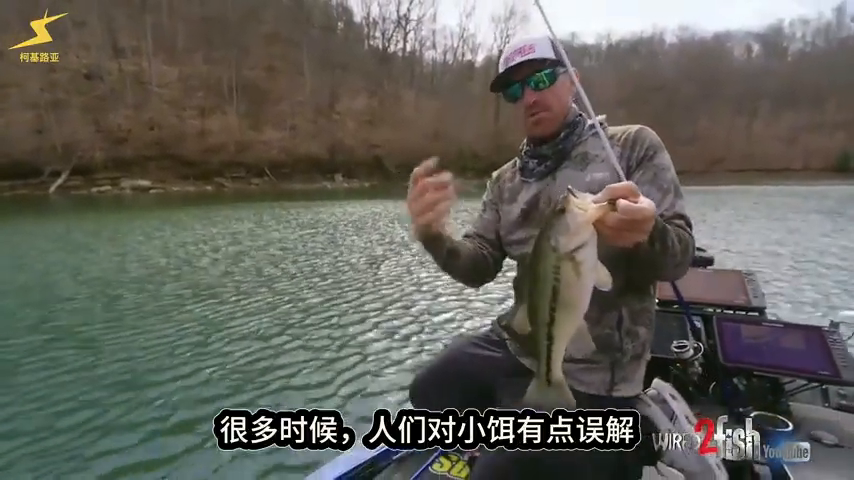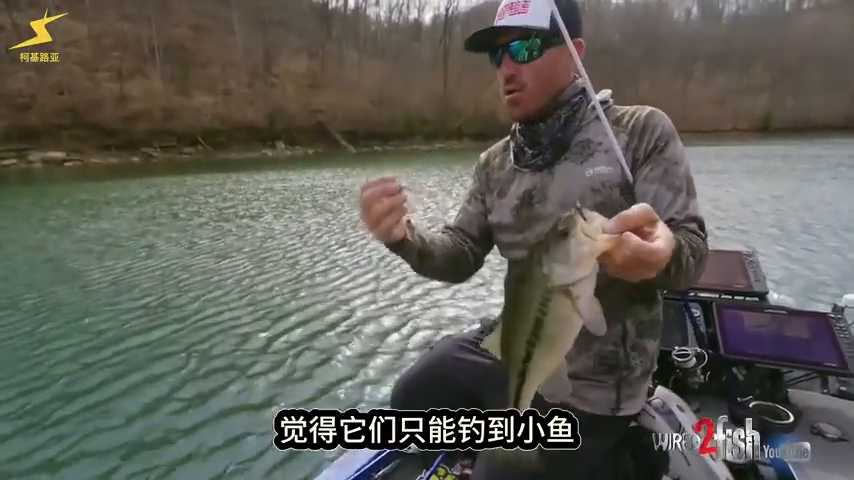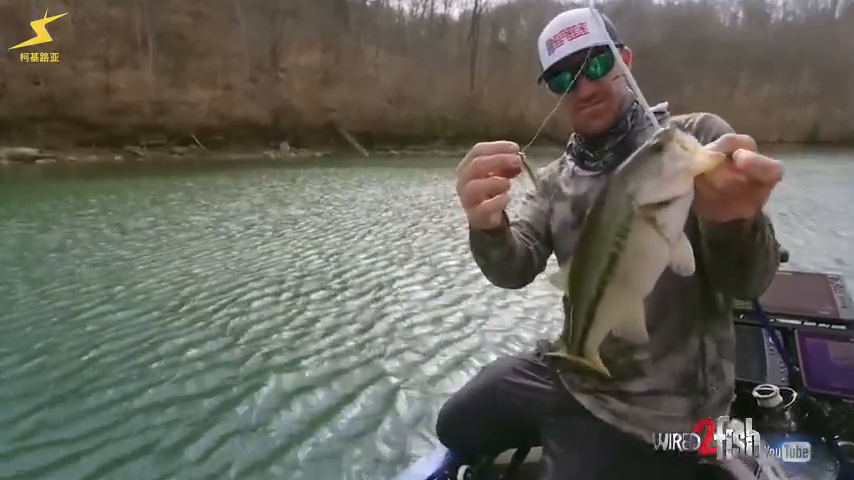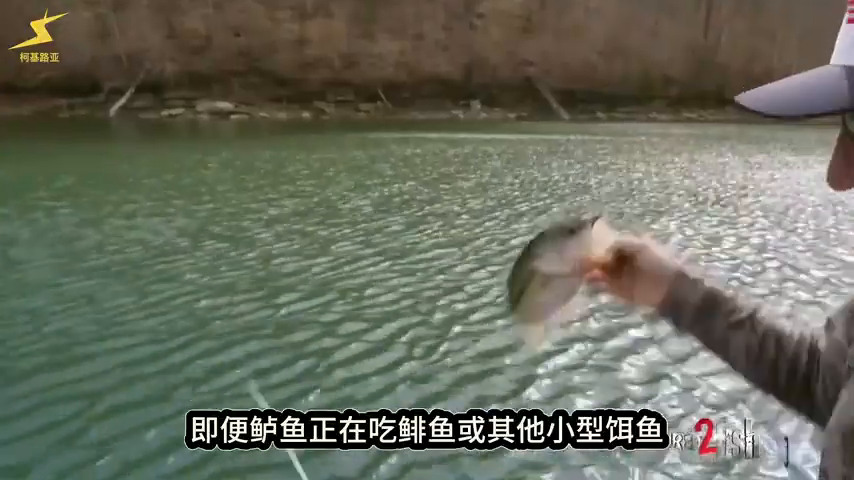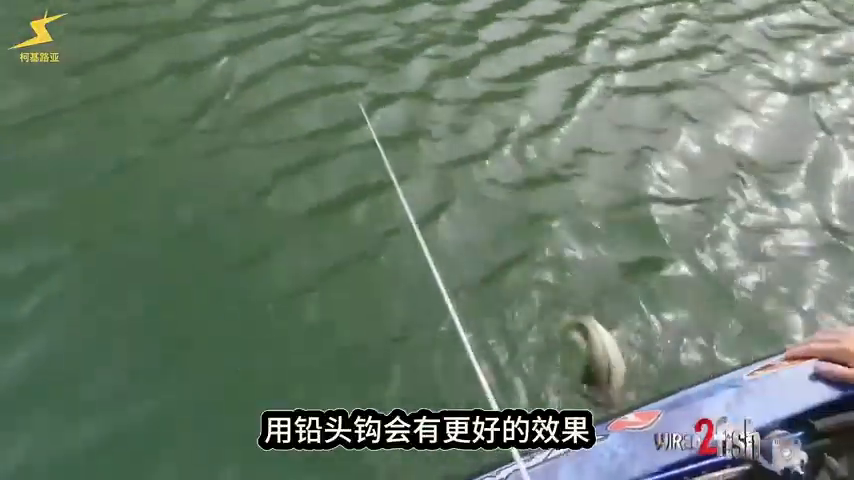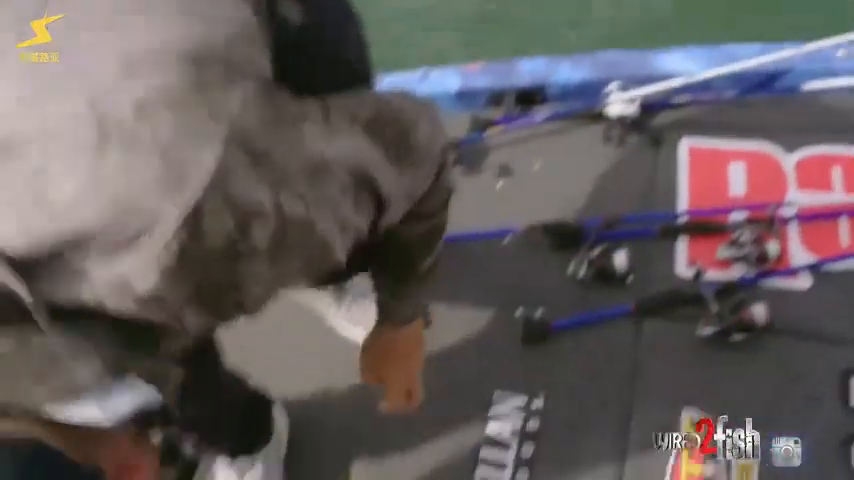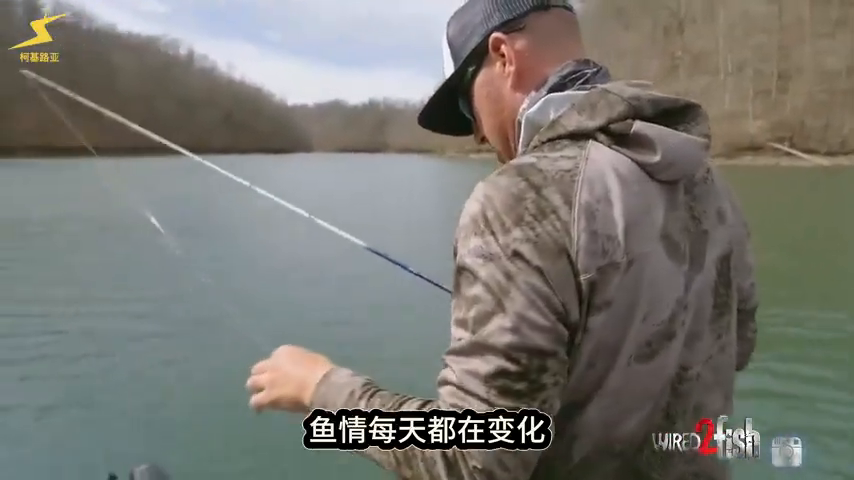I think a lot of times there's a misconception with smaller baits. People think, well, you're just throwing a smaller bait, you're not going to get a big bite, but that's far from the truth. Catch solid fish for sure. Sometimes even if they're feeding on shad, there are times you'll catch them better on a jig on the bottom. So you always have to have multiple things rigged up, and that's what's fun to me. That's why I enjoy this way of fishing, because it's always changing.